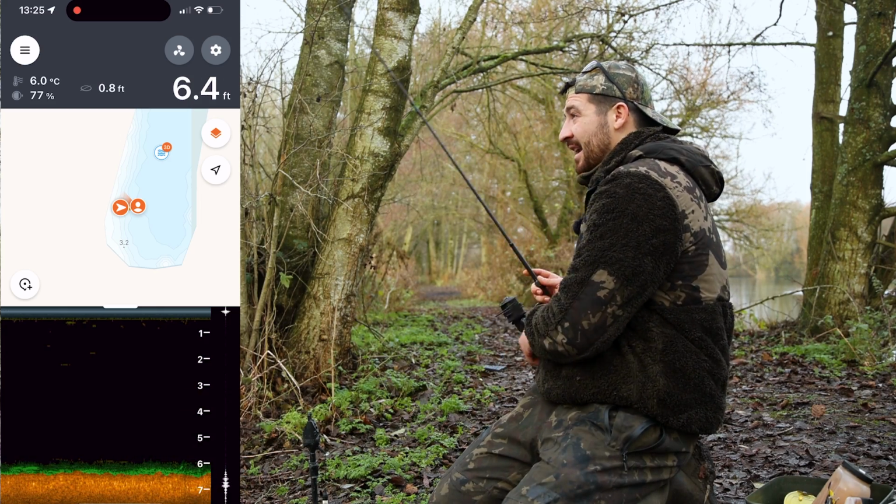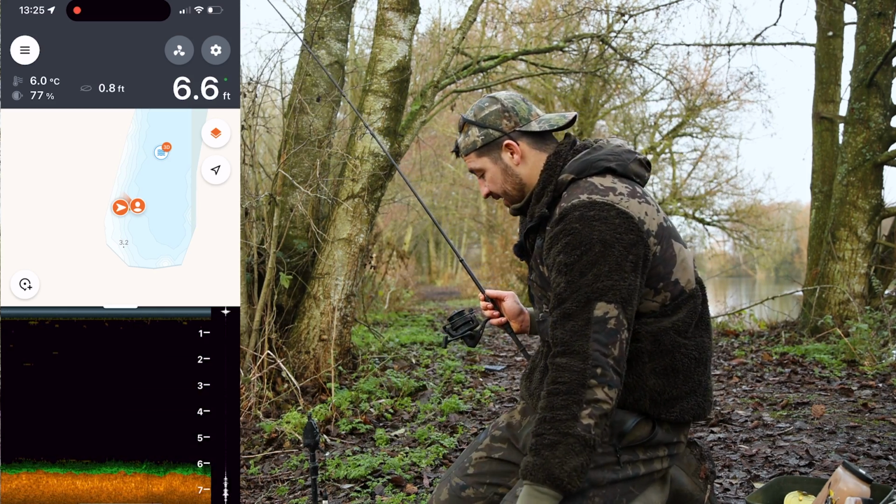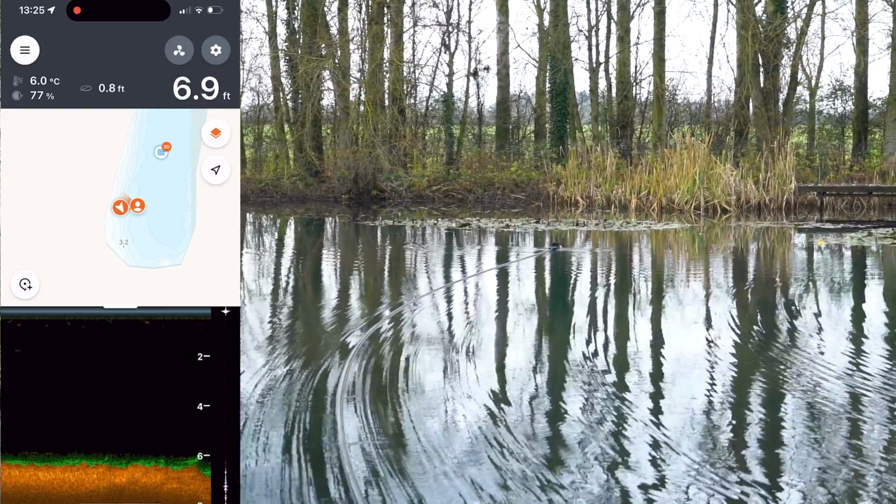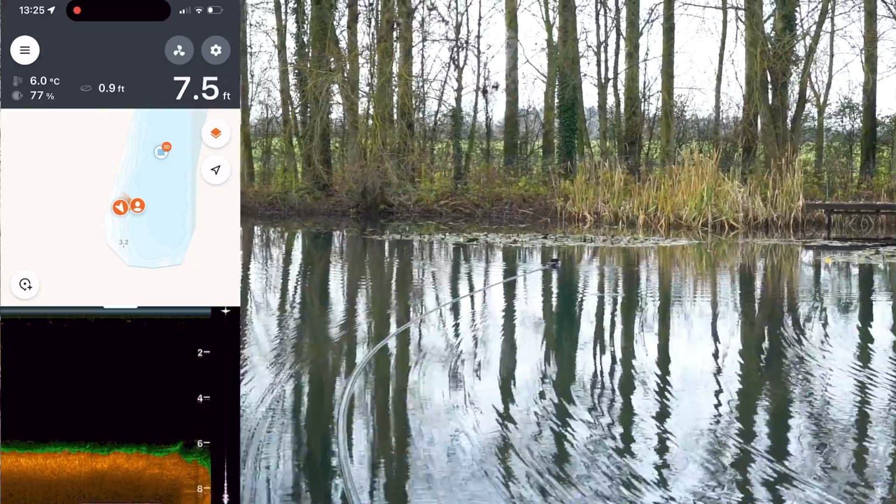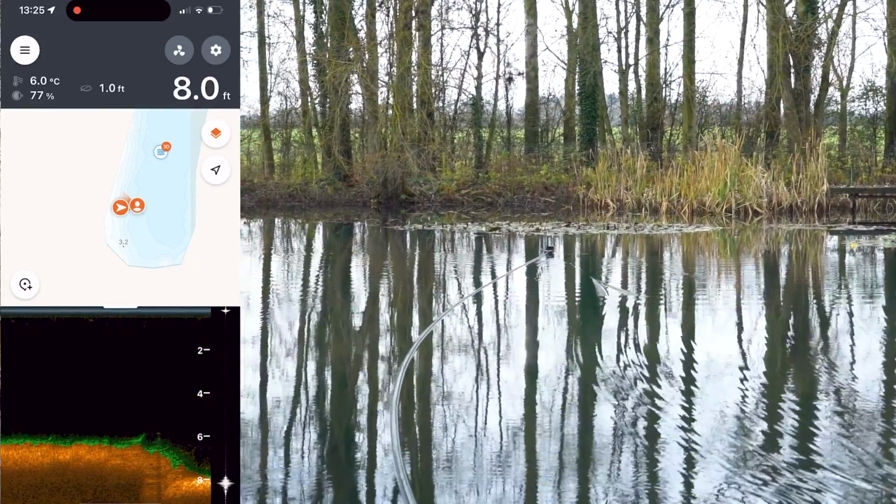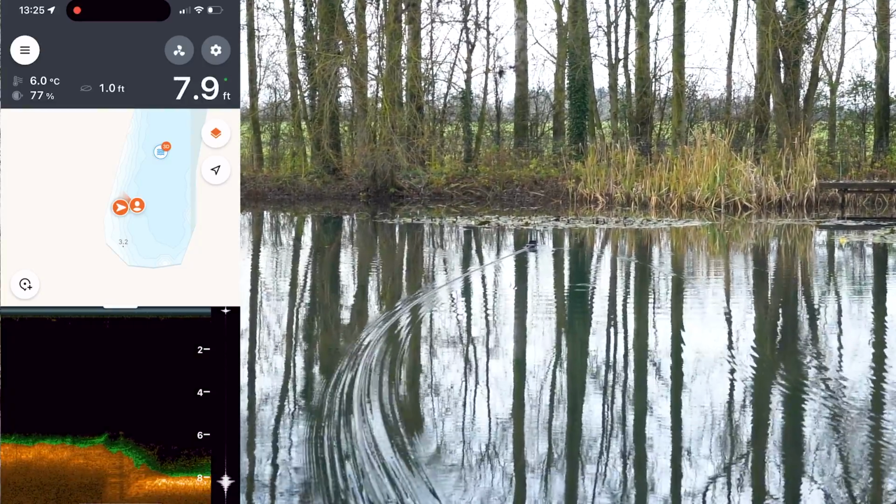You can see how accurate you can be with this. You can really manoeuvre over tiny little areas and know exactly what you're fishing over. We've really just dropped down there then. There we go. What a spot that is. Right, so that is absolutely incredible what I've just found. I need to go forward a little bit